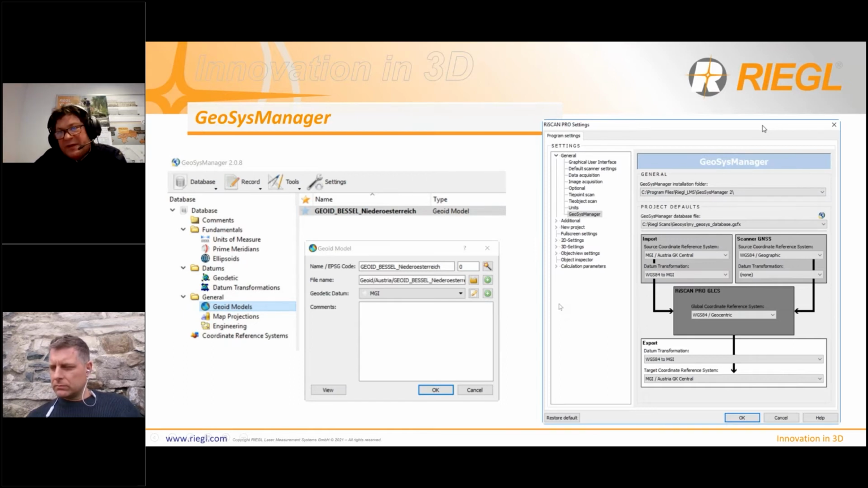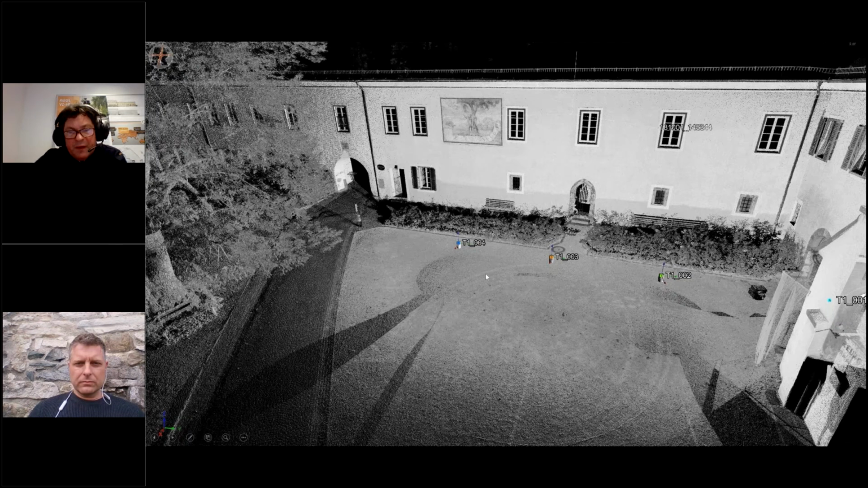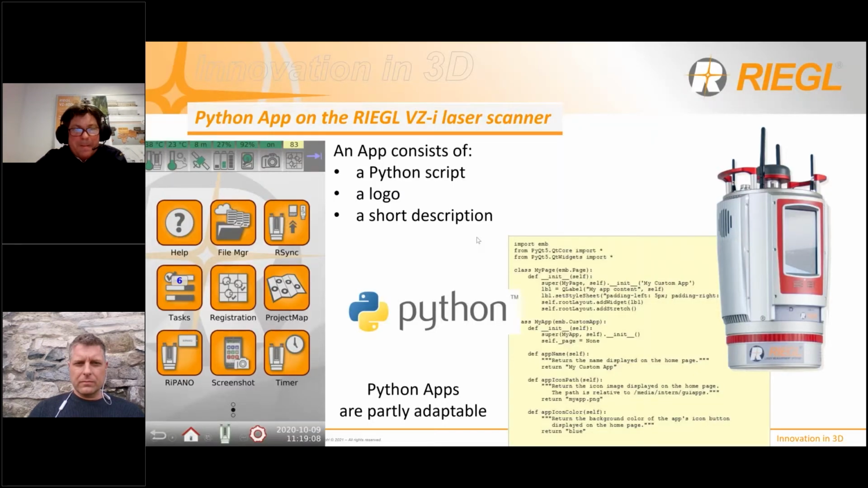Now you see one scan position and all the scan positions are registered already in the scanner. So the data will be merged already in the scanner before uploading the data into the computer.